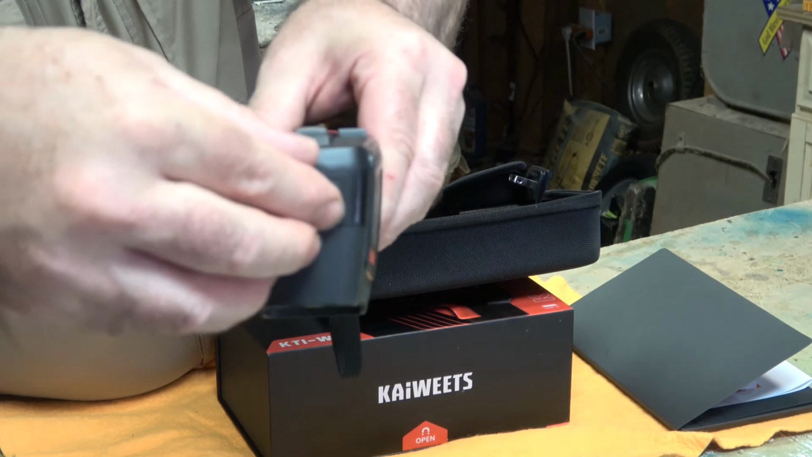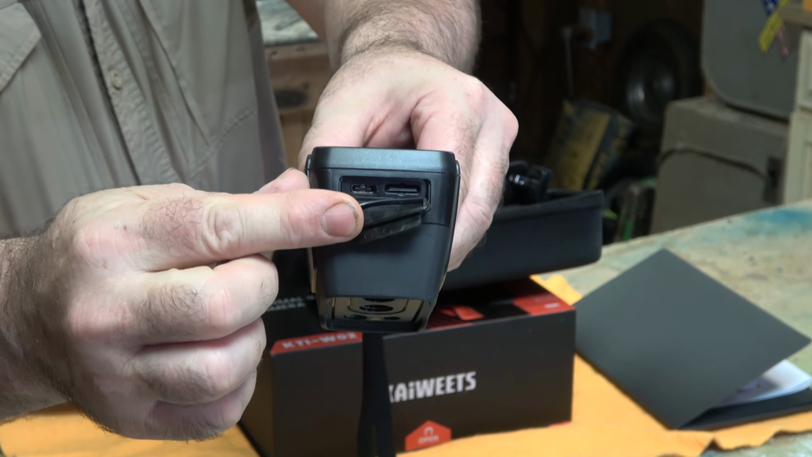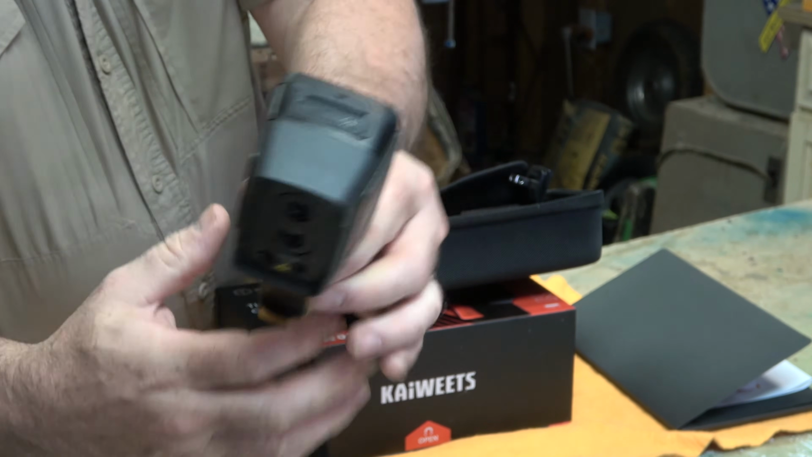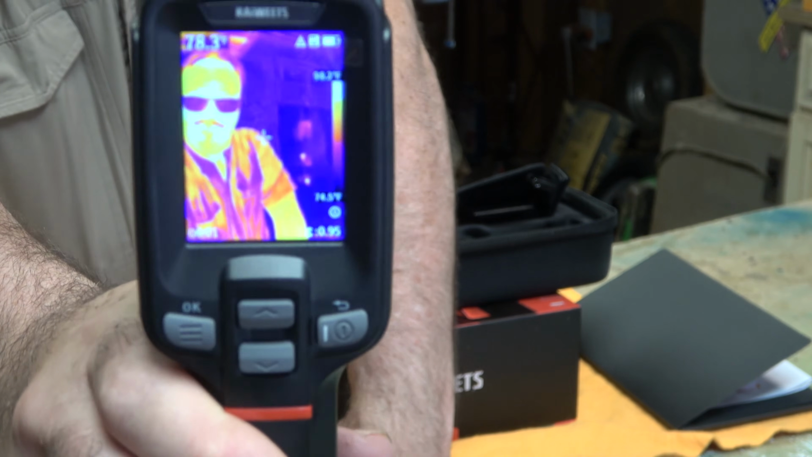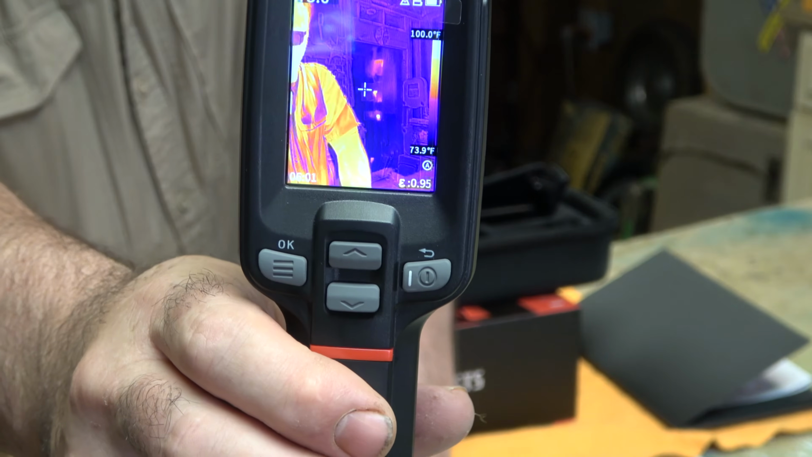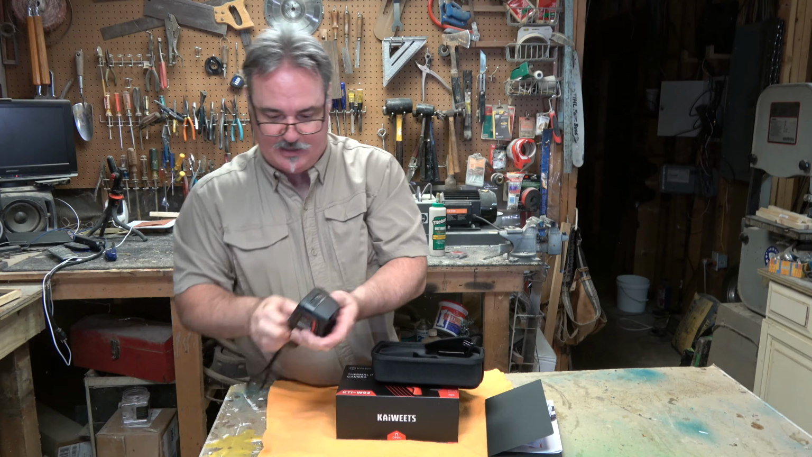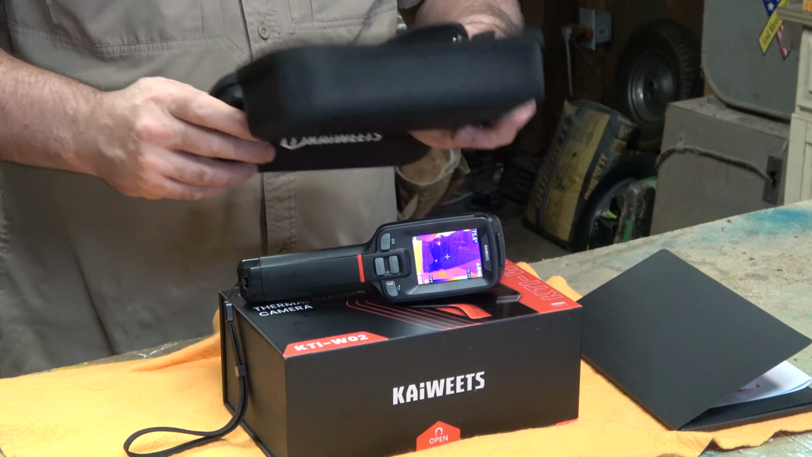On the top, that is where your USB-C and your memory stick go. That's for charging, etc. And then we have standard buttons on the front for the menu. You've got menu items, an OK switch and a power switch, and then you've got a toggle up and down to allow you to go through your gallery. And I'm going to show you some pictures that I'd taken with this. Again, fantastic. So what else does this come with?